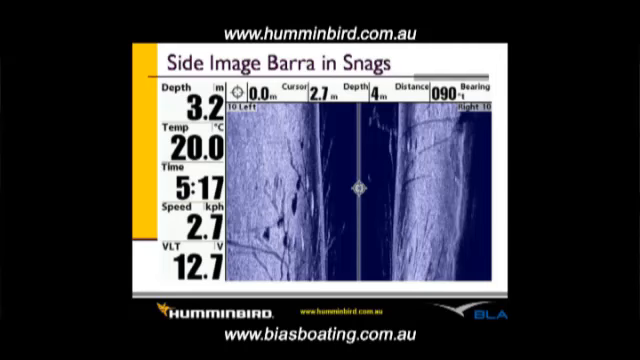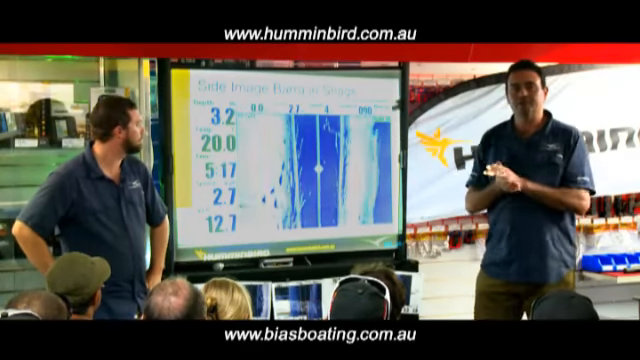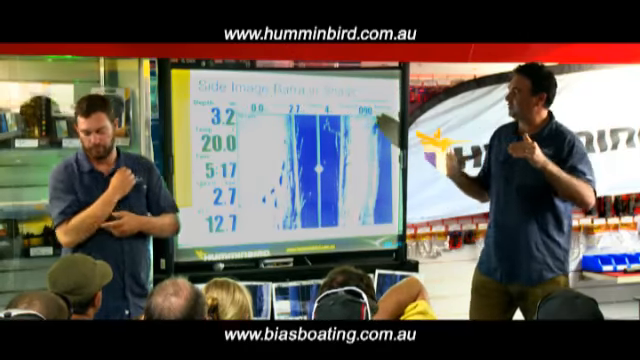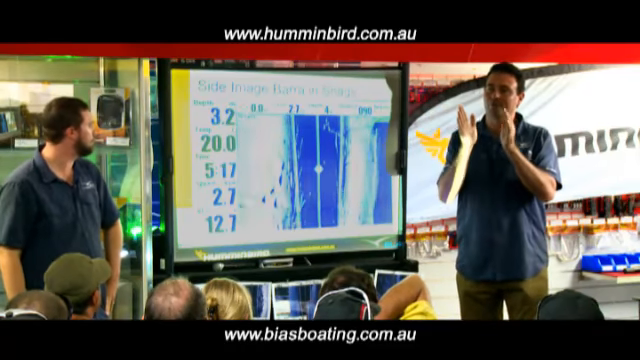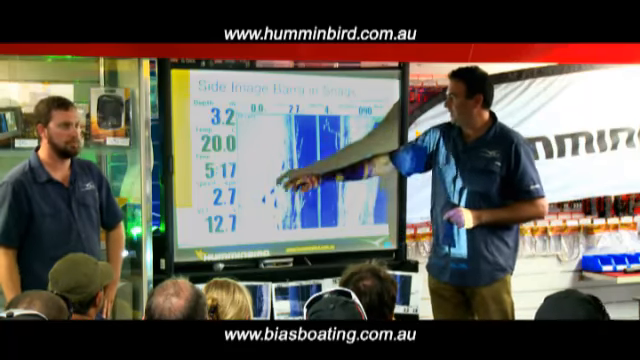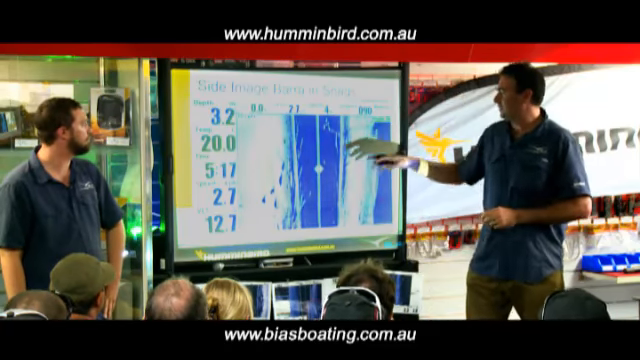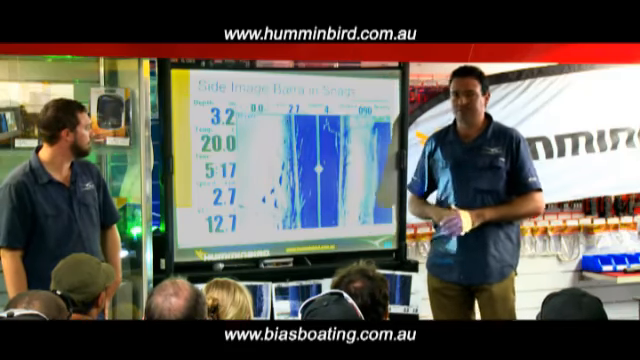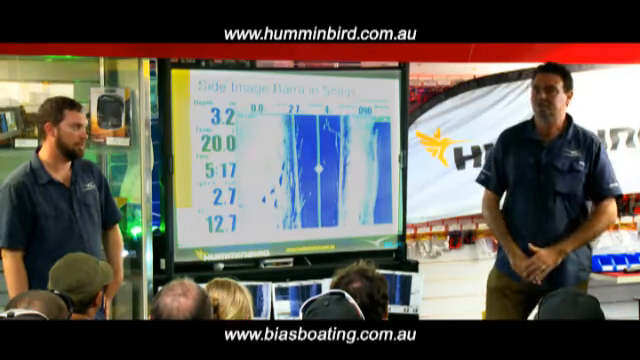So the thing with getting this sort of detail of barra is bringing your range in. Like I said at the start, you can look up to 85 metres out either side of the boat, but the further you try and look, the smaller obviously all those objects are going to become. So when you're really honing in on an area, you bring it into maybe 10 metres either side of the boat, and then you'll start to get these amazing images of the fish and structures and things like that.